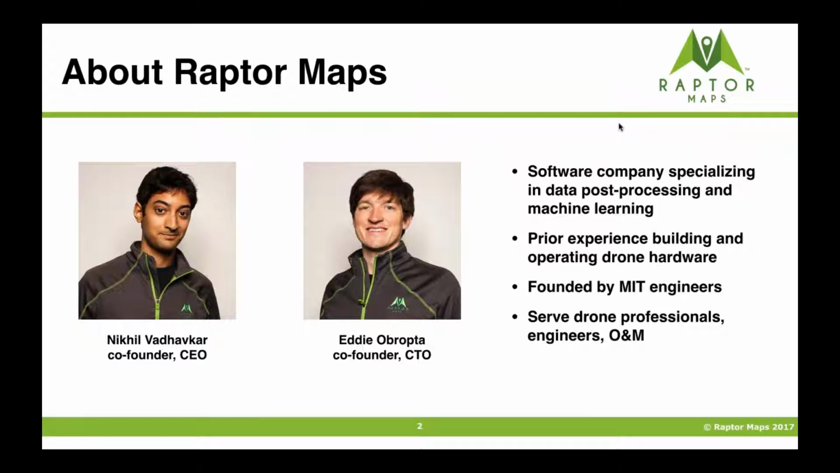We're basically solving a lot of the problems for drone professionals who are just starting off and buying a lot of this equipment, really trying to understand what they can provide to their clients and whether they can do it in a cost-efficient manner. There are also engineering, architecture, and construction firms that have drone programs and want to incorporate this type of data into their workflow. There are companies doing operations and maintenance, and even asset owners.